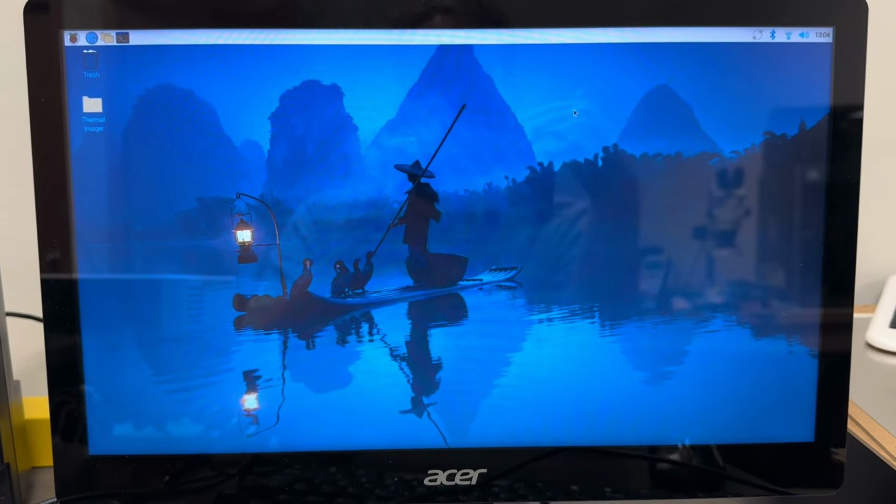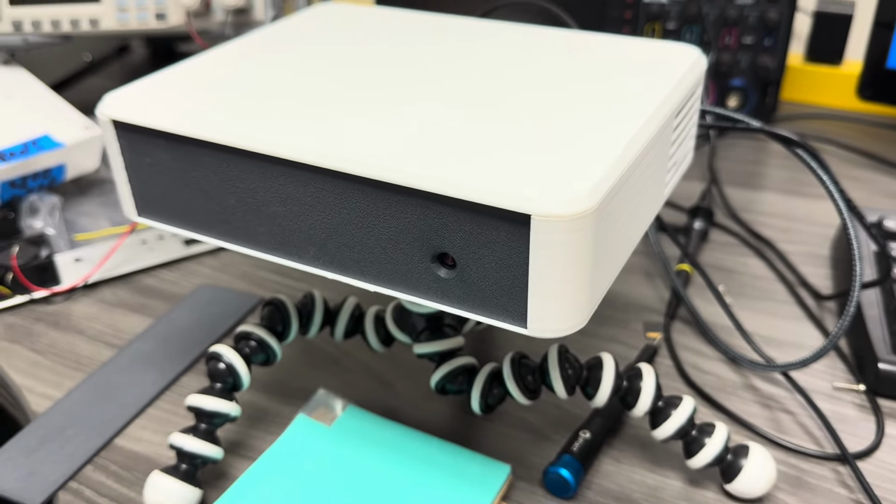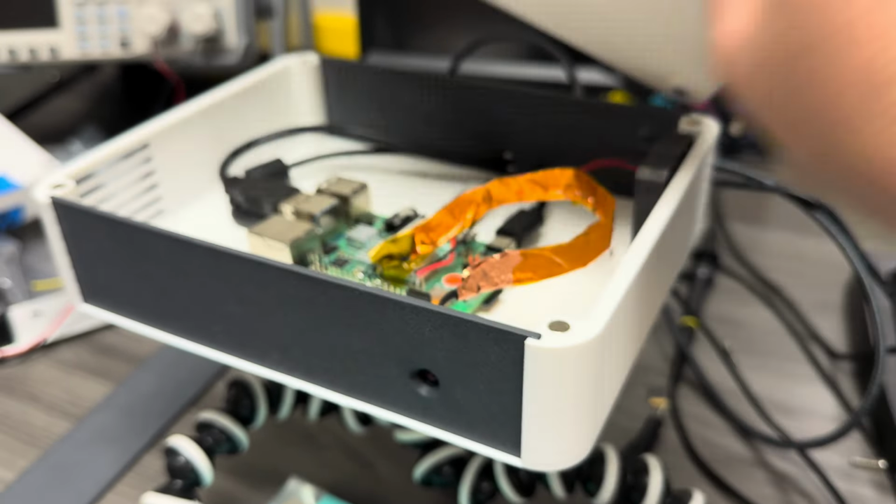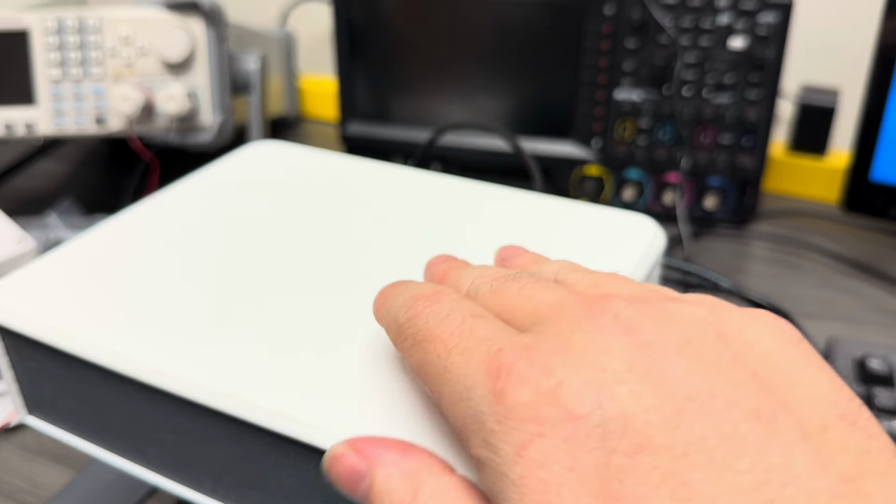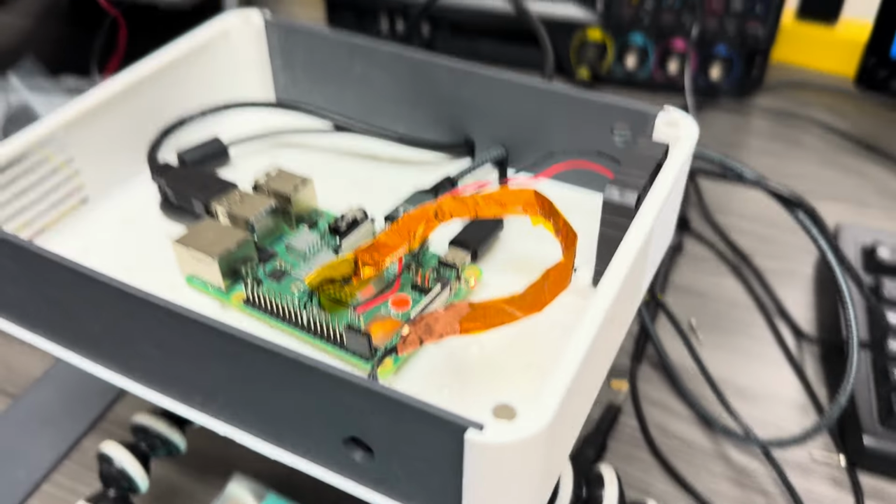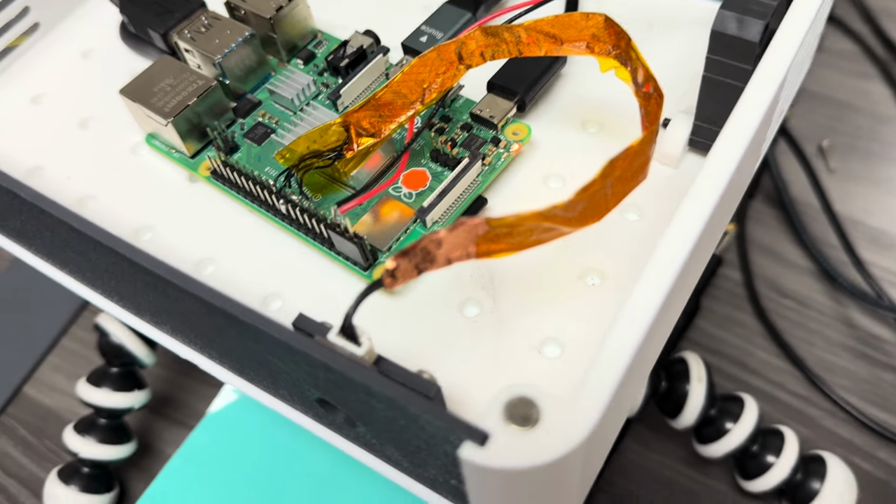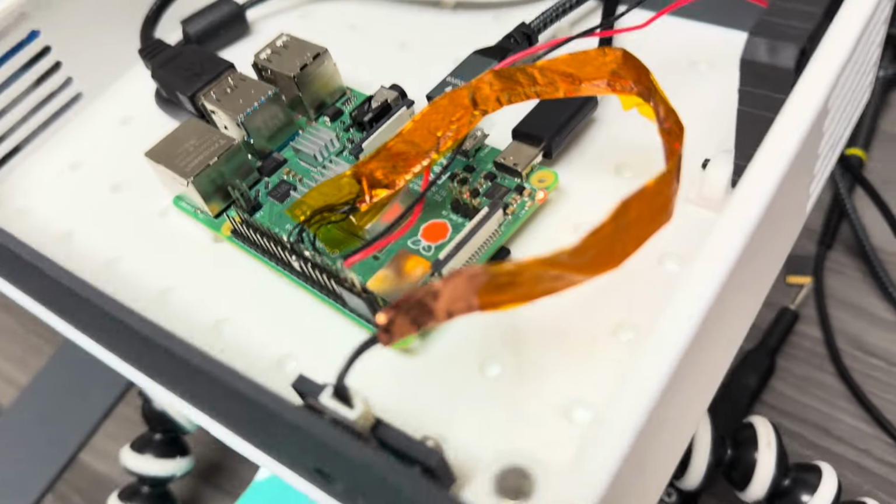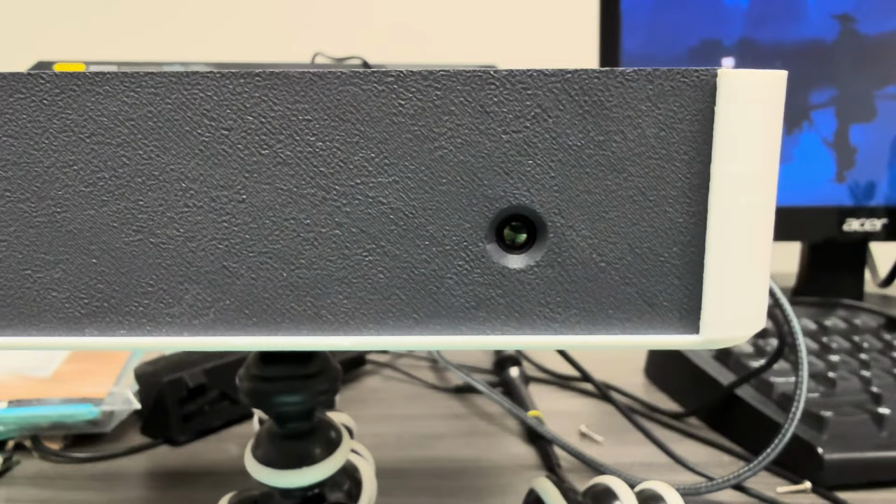I'm sending this video in hopes that it'll help you understand how to use the test apparatus I'm sending you. This is called the Universal Test Case. Basically, it has a magnetic top to get in and out of it a little quicker. Inside, you'll find a Raspberry Pi 4 for now. It is connected to one of the thermal sensors from Mitsubishi, and as you can see, that kind of comes out the front here.